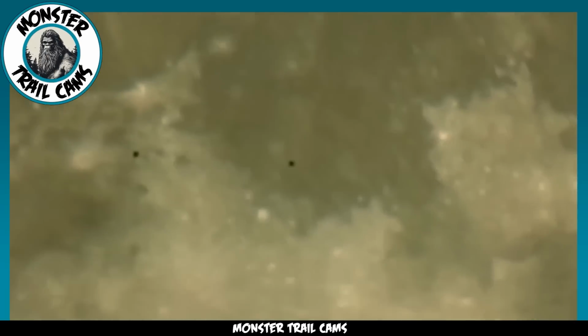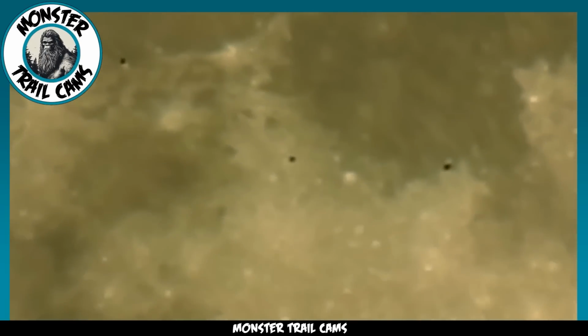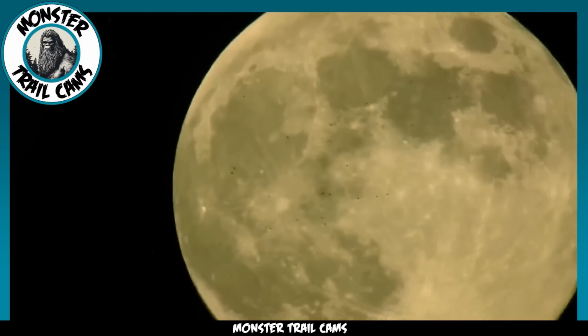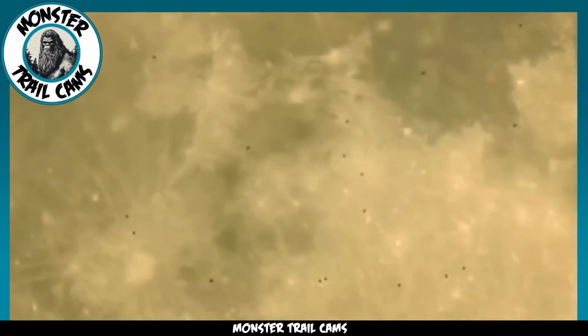As he was filming, something unexpected occurred. 3 distinct round dots emerged, hovering against the moon's surface in what appeared to be a perfect formation. But that wasn't the end of the anomaly. Just a few minutes later, multiple similar objects started to emerge, almost as if someone was sprinkling them across the moon's surface. Andre isn't just any casual skywatcher.